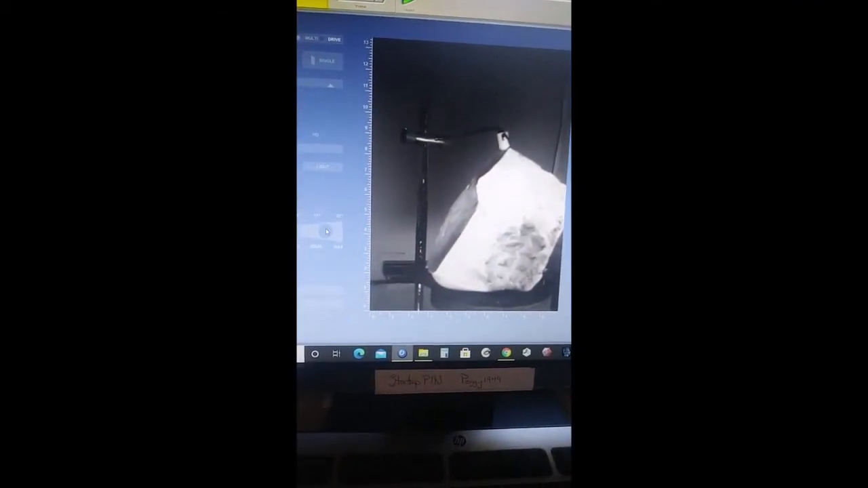That gives you less resolution, but you can handle bigger objects. In this case, that's not what I want. This is a small object. You can see it fits in here very nicely. And I'm going to scan this bracket at the highest resolution I can get, 40,000 points a square inch.